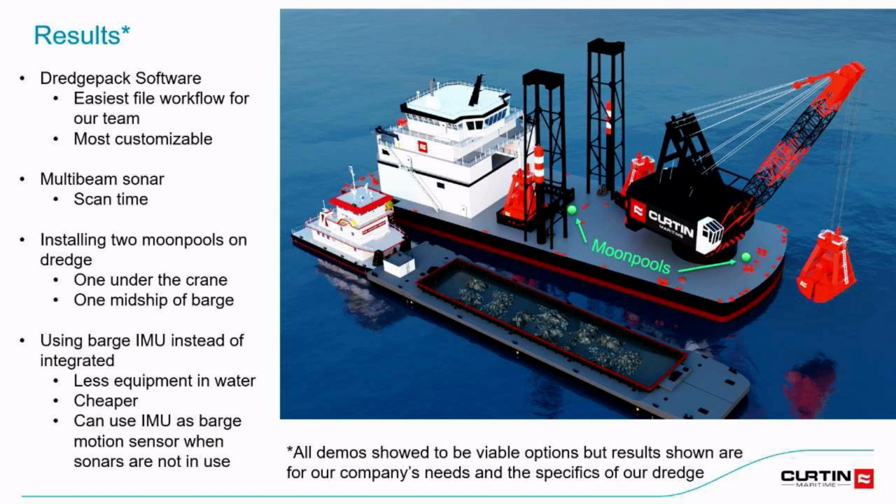And then we also decided to, I should have mentioned this is a DB Catalina. This is our new dredge that is currently being built in the shipyard. We decided to go with 2 moon pools, one at the bow underneath the crane so we can get the most up-to-date data, applicable to where the bucket actually is. So if the bucket is spilling material out and creating high spots, we can get that data right away and be able to dredge it before we have to come back for cleanup dredging.